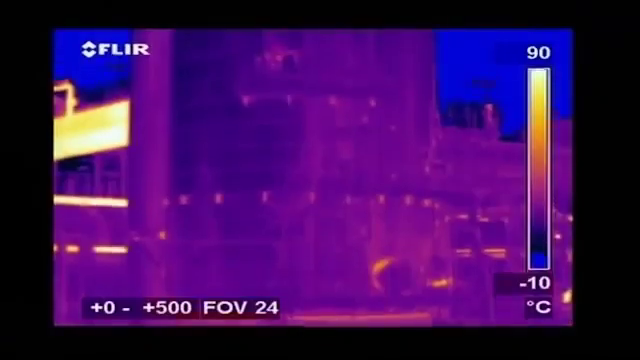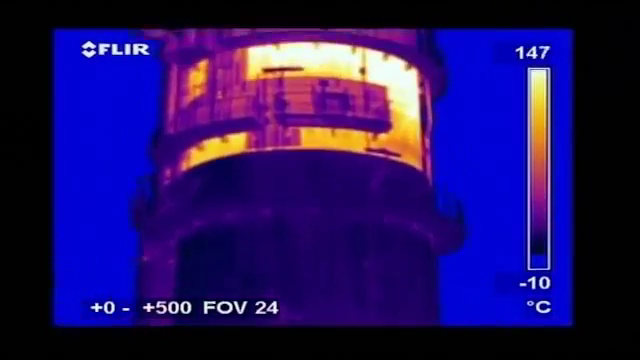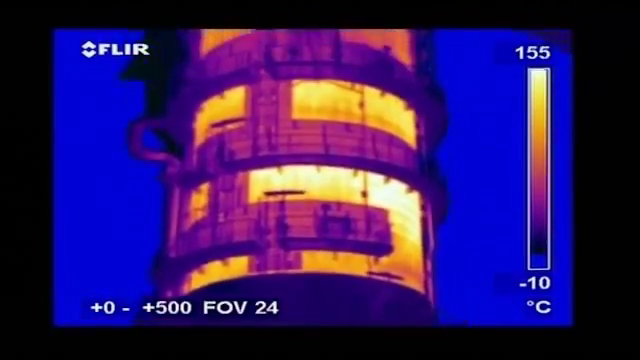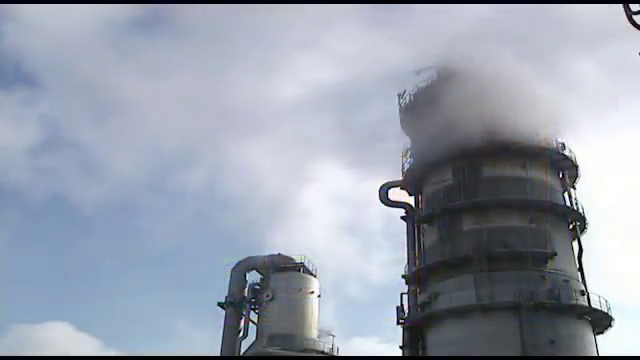FLIR Systems thermal imaging cameras are also widely used for inspecting cracker installations. Many pipes and tubes in a cracker are insulated with heat-resistant refractory stone. Thermal imaging can easily see if the insulation is still intact.